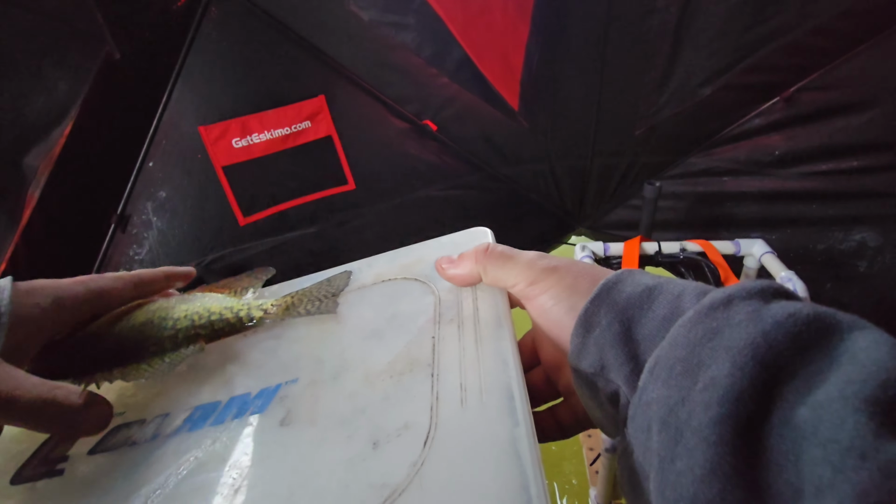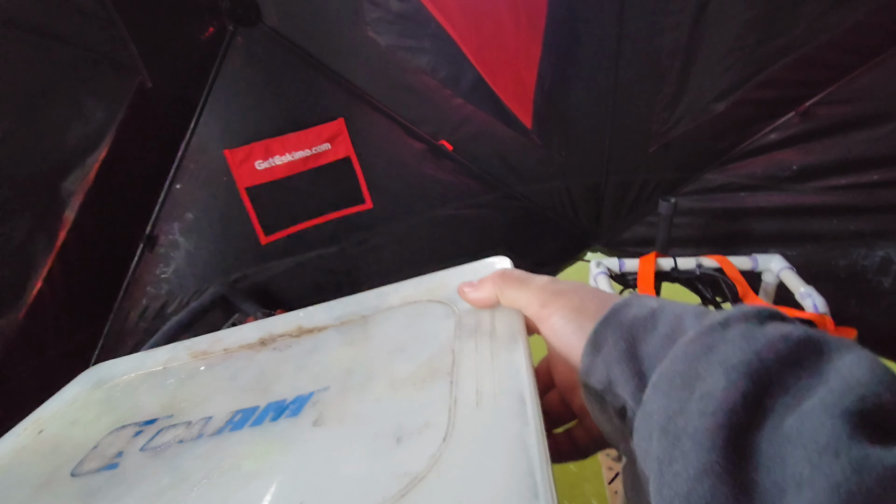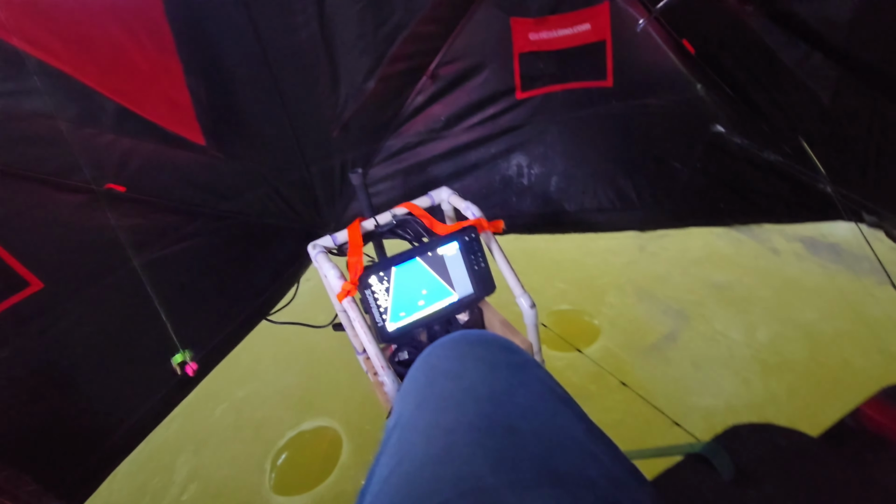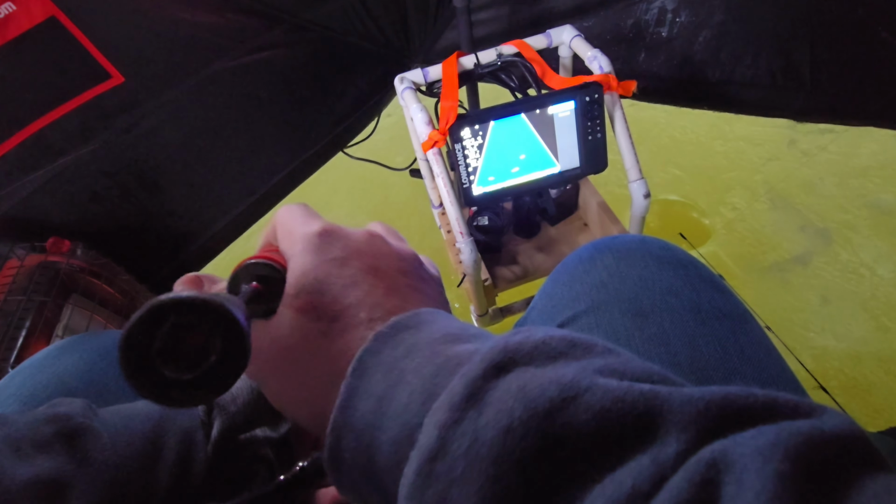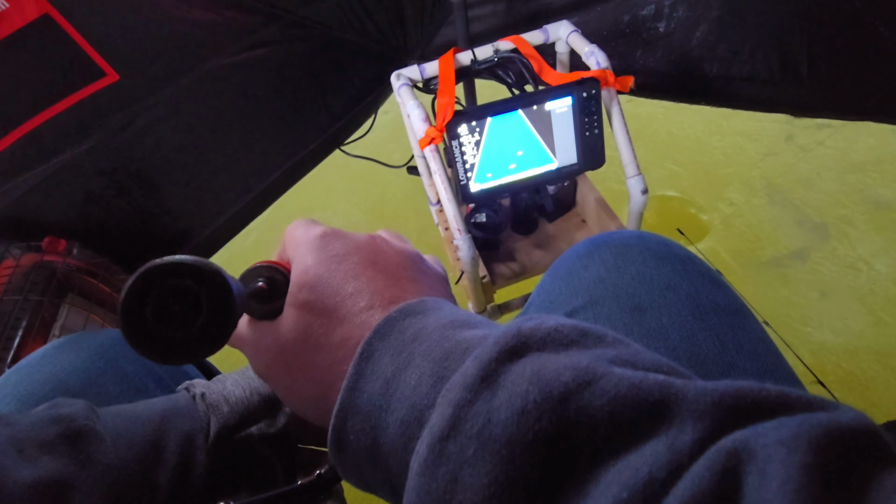Ow. He does 9.5. Yeah, I can pull some meat off him. Be the first one of the day. First keeper of the season. We're going back down. Hopefully, we're here for 10s and 11s, so that's the only 9.5 I'll allow.